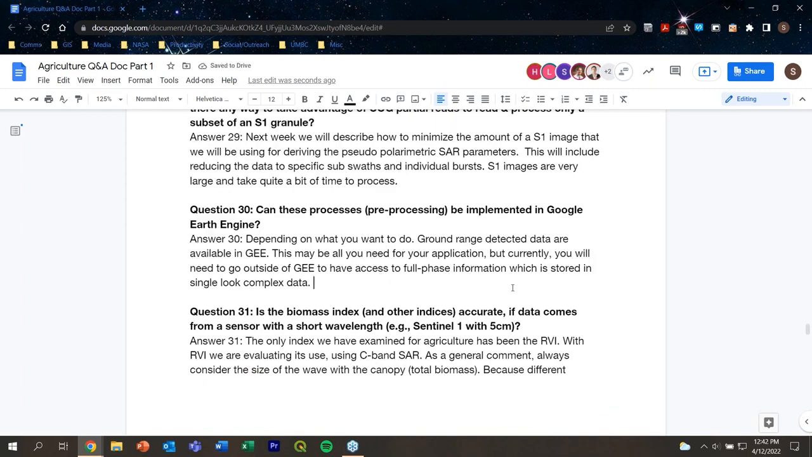I answered that, and I think the short answer is it depends on what you want to do. Google Earth Engine currently, as far as I know, only provides the ground range detected data. And as I mentioned in my presentation, you do not have phase information with that. So to do a lot of this stuff that we're talking about, you need to actually take the data outside of Earth Engine, or use Earth Engine's cloud computing platform, other resources where you have that full phase information.